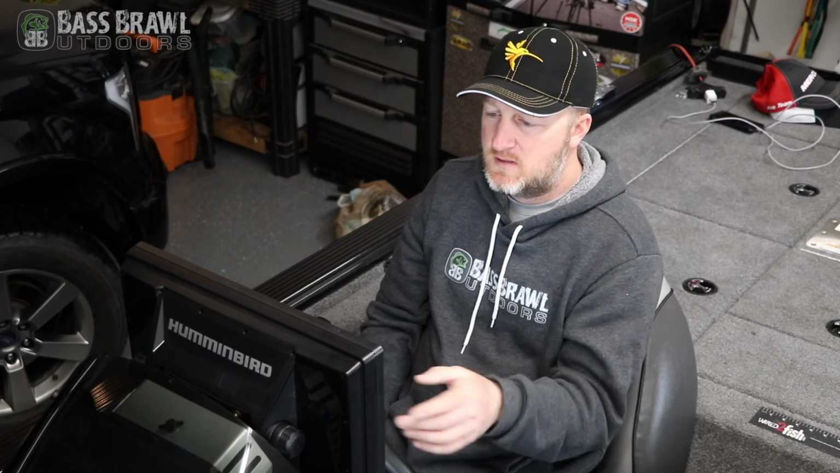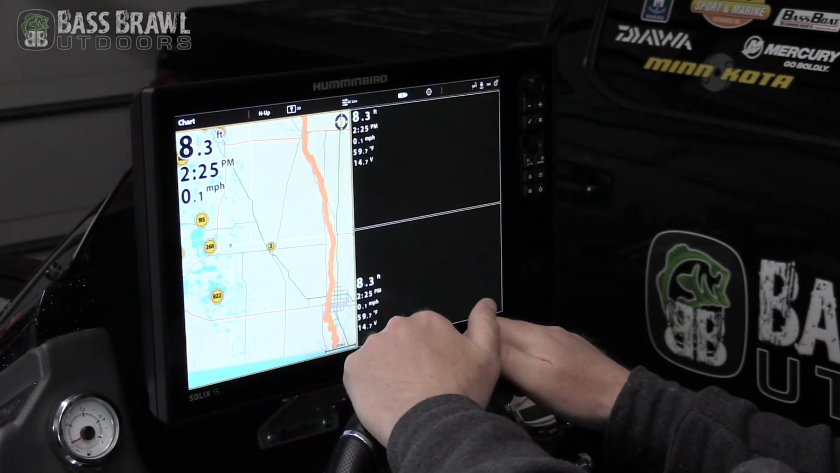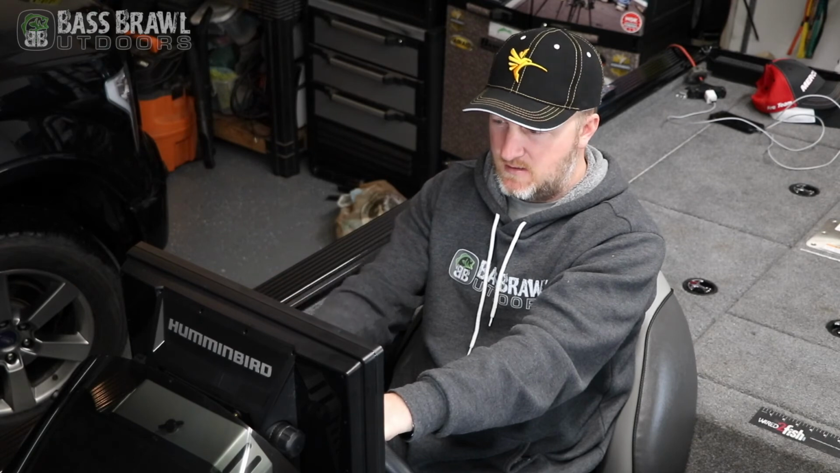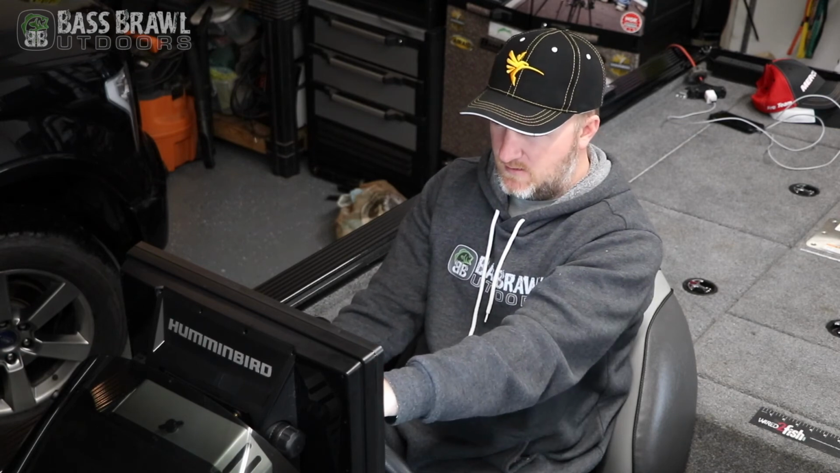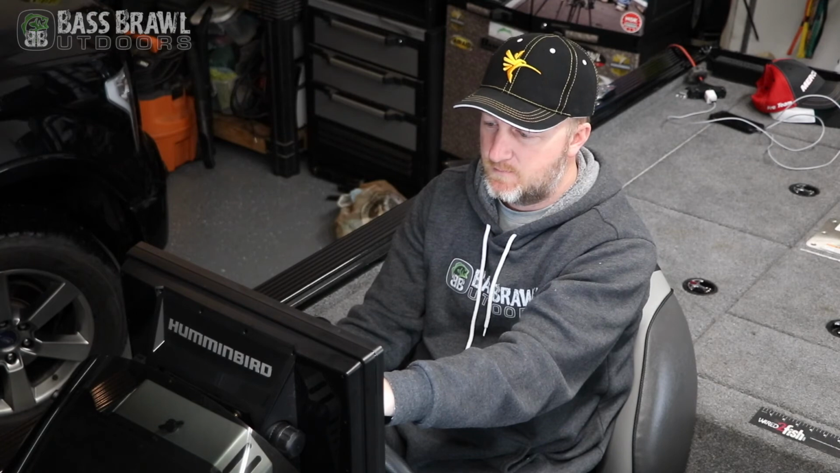Let's say you're running through some stuff wide open, you're watching the map, you want it full screen. Then as soon as you get to your spot, touch the little cursor up in the top left corner, and now you're right back to your 3 screens again. Really nice, easy way when you're running to jump screens and get the info you want without having to go through a bunch of menu settings.